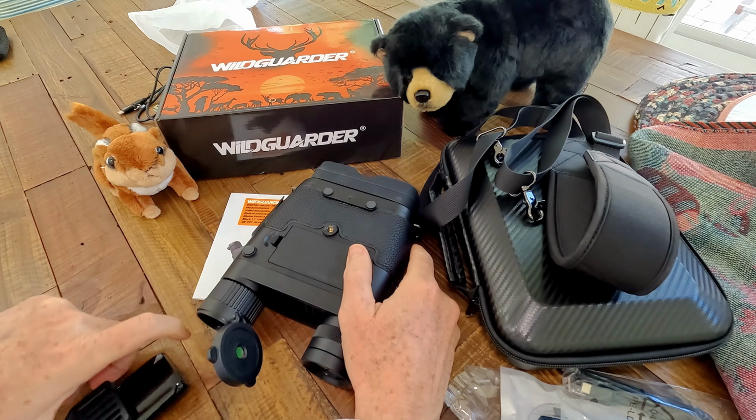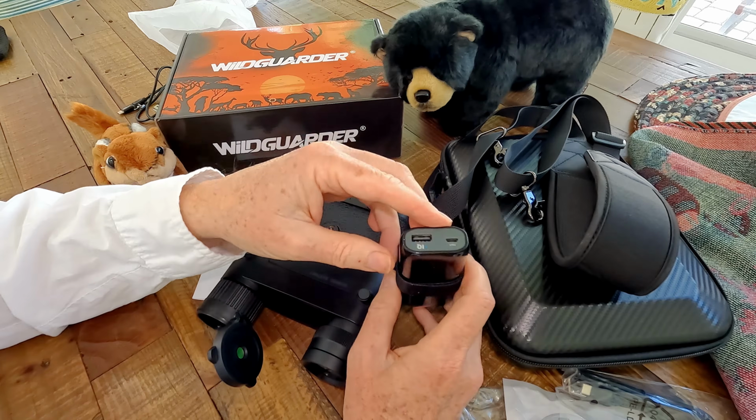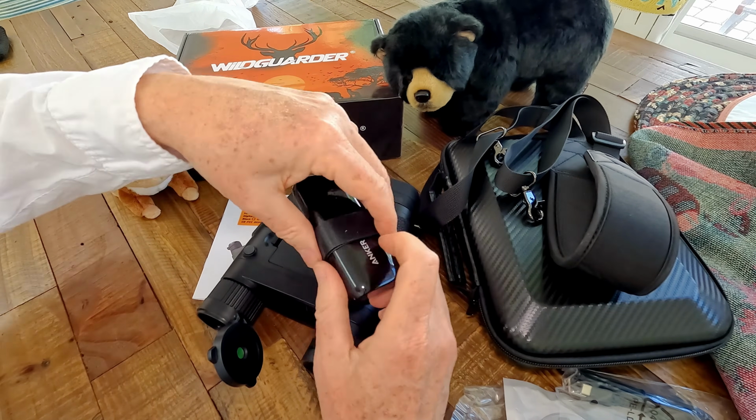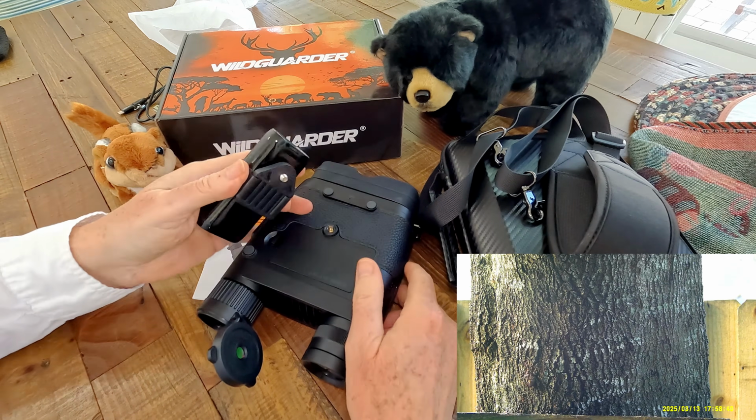You can actually operate this with a power pack. This is an Anchor USB power pack, and it comes with this little adapter on it here to mount a power pack. So you can mount the power pack here in the tripod. This is a spot for a tripod.